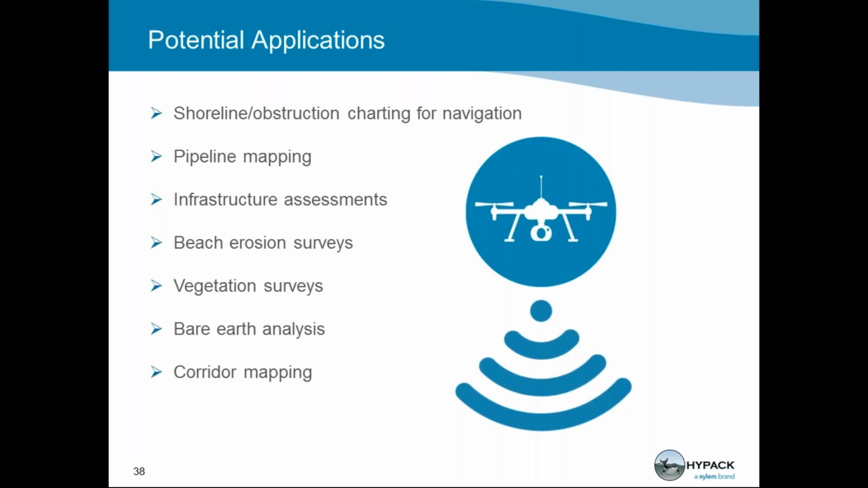A few of the potential applications we developed this payload for are shoreline or obstruction charting for navigation. Again, getting away from using cumbersome methods like navigating a boat close to a rock to try to get the height and position. With the payload, you can use LiDAR to shoot that rock and get a height and position from a safe 100-meter range distance.